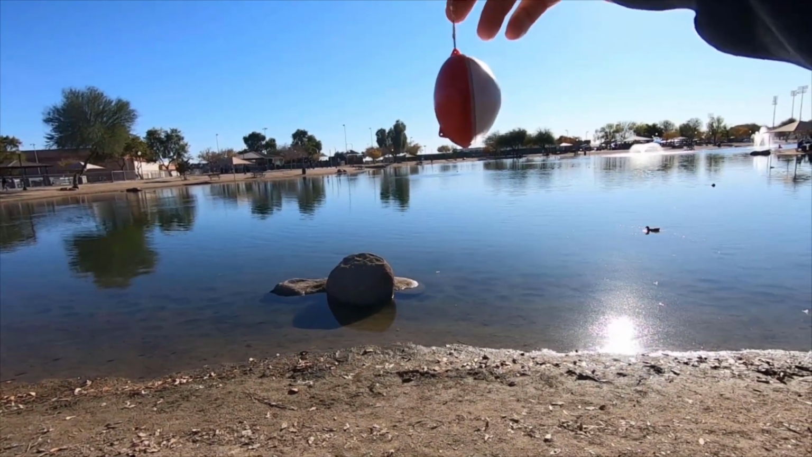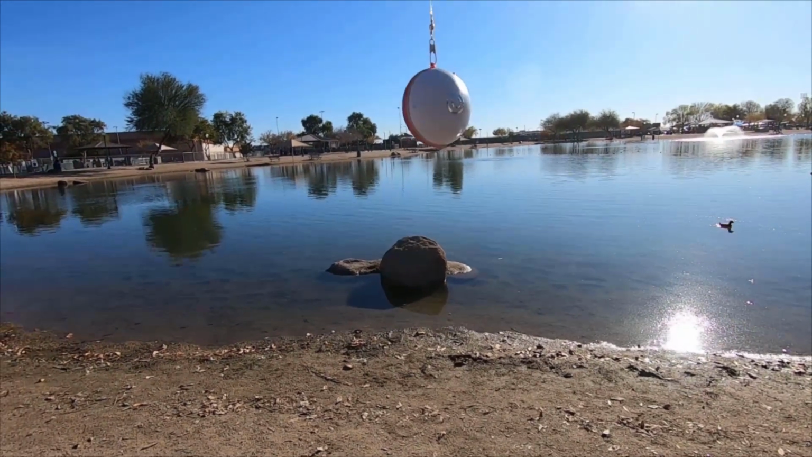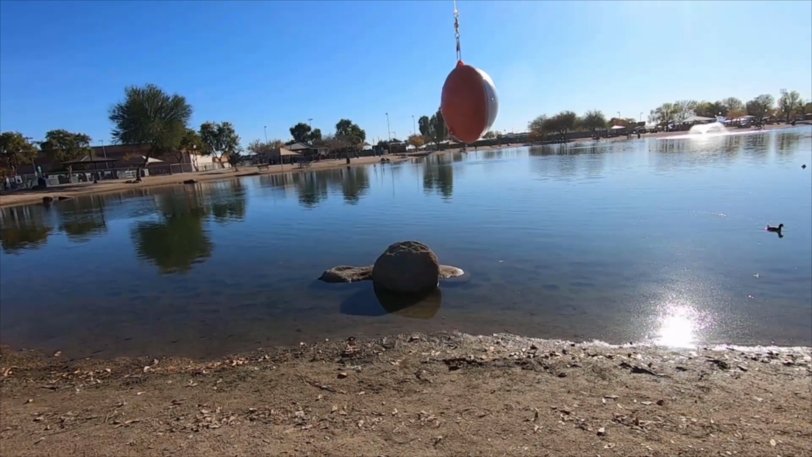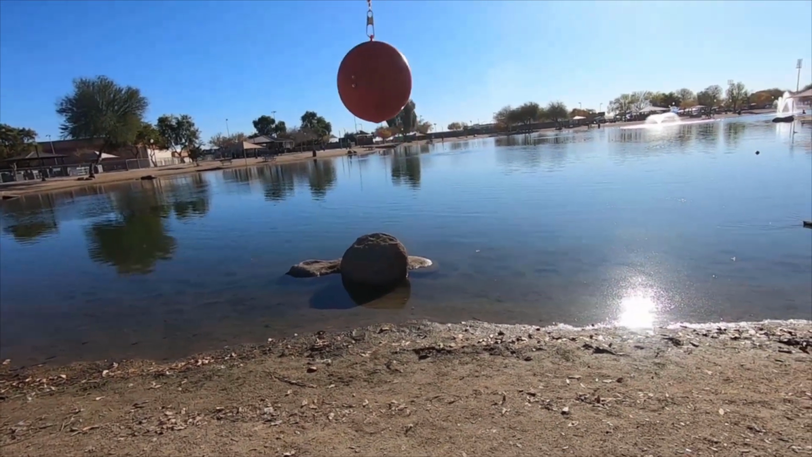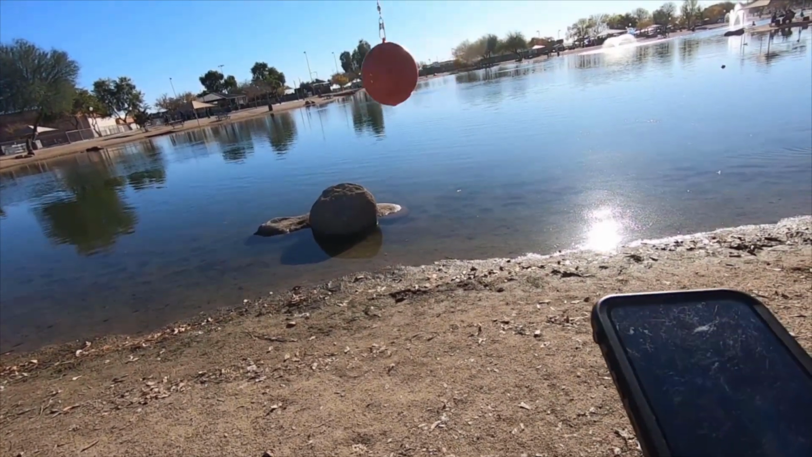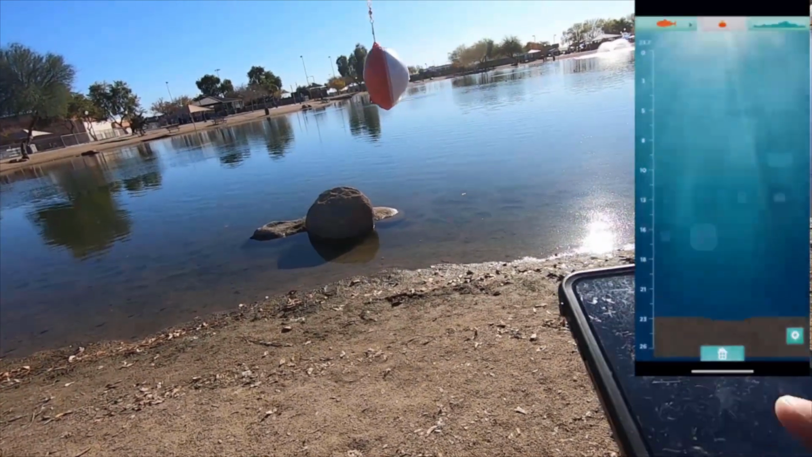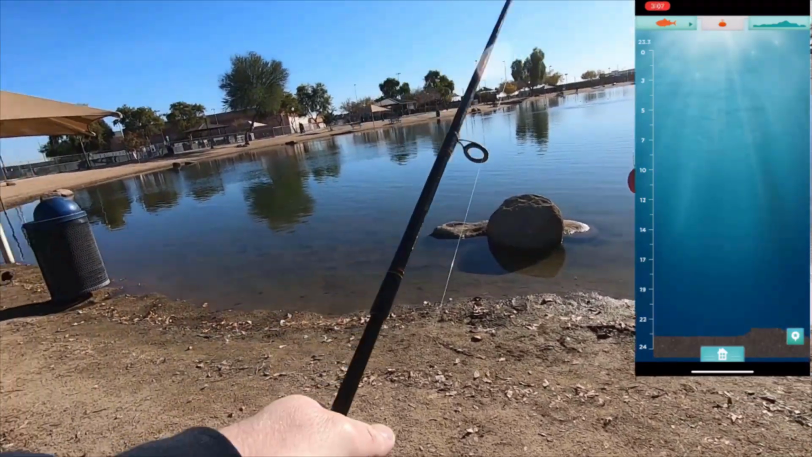Two, I'm kind of curious what its minimum depth is. I'm in a spot where I know some fish hang out, but they're in like 1.5 feet of water. So I don't know if the sonar really works for that shallow of water. So we'll have to see. But I'm going to get my screen recording ready for my phone. There we go. And phone's recording, so let's just cast this thing, see what it picks up.